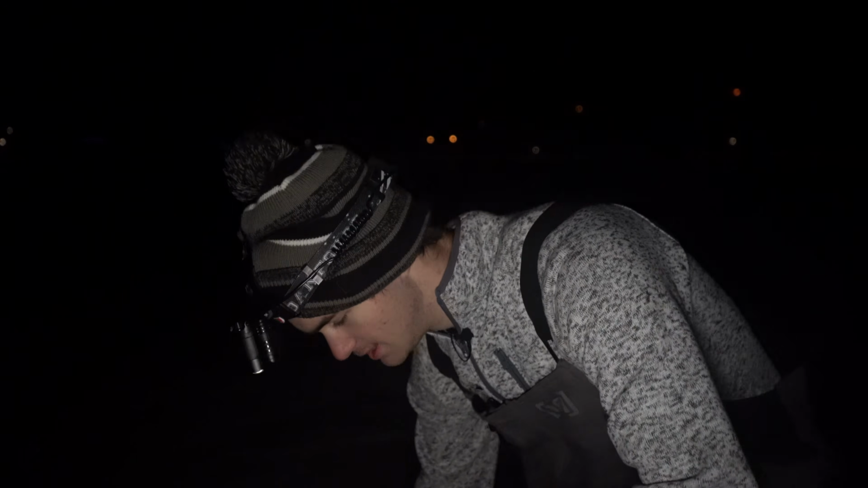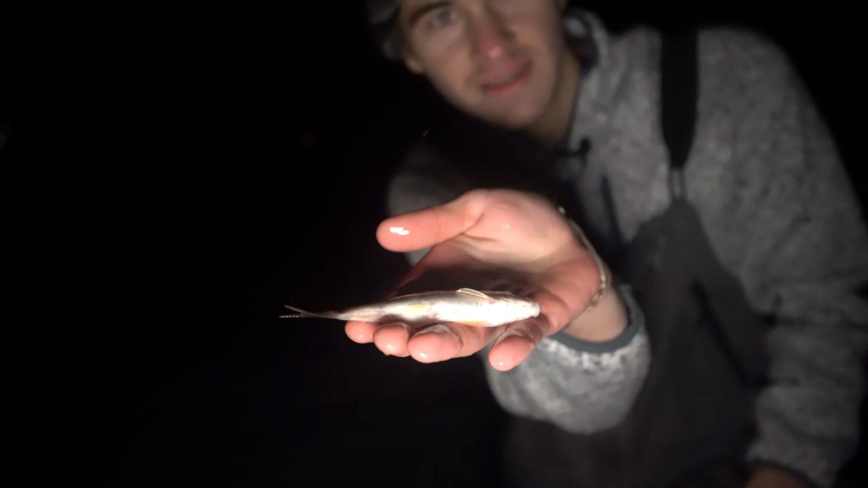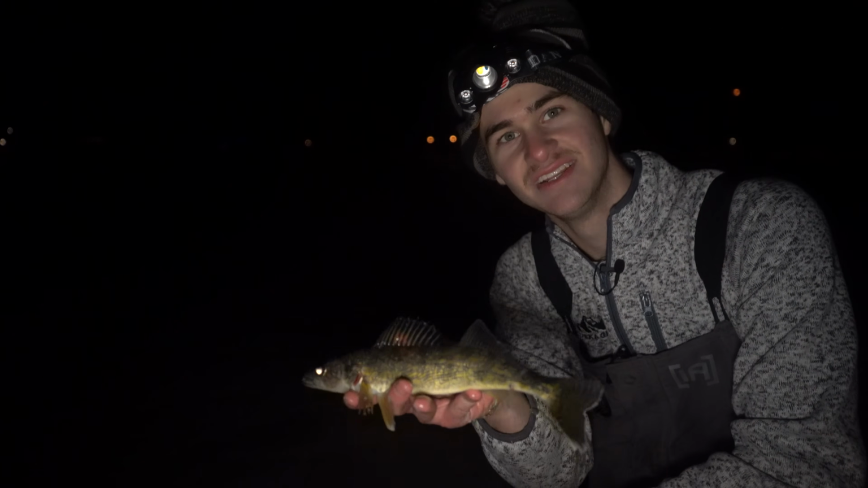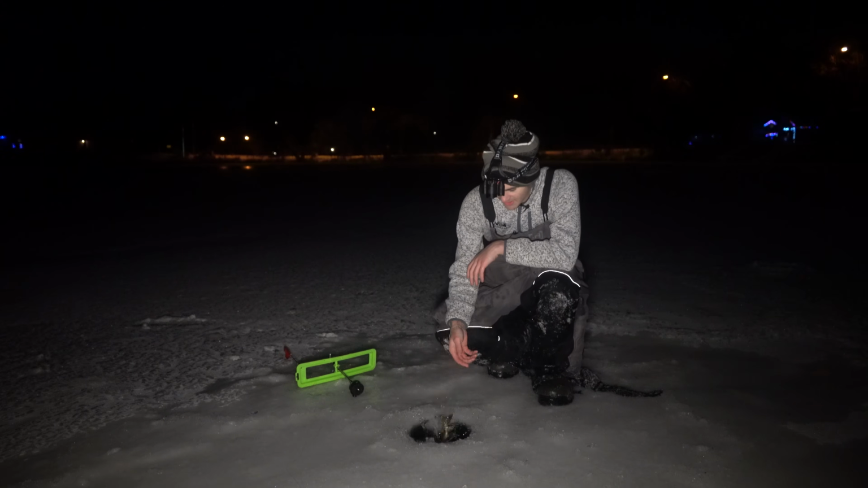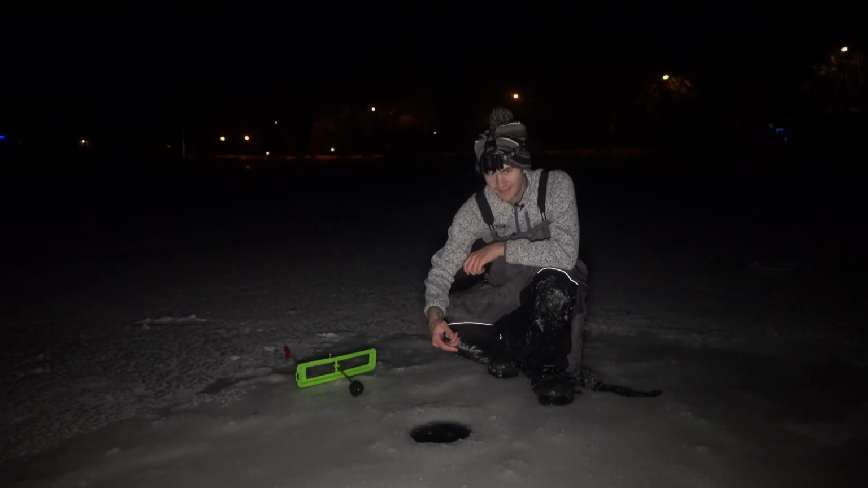This is the bait that I was using here. I am so surprised this guy came out and ate that. The depth is 9 feet, and I had my bait sitting at 6 feet. Flag went off, fish ate it. That is always good. She's just a little guy, she's going back in the water. All right, buddy. And there she goes.